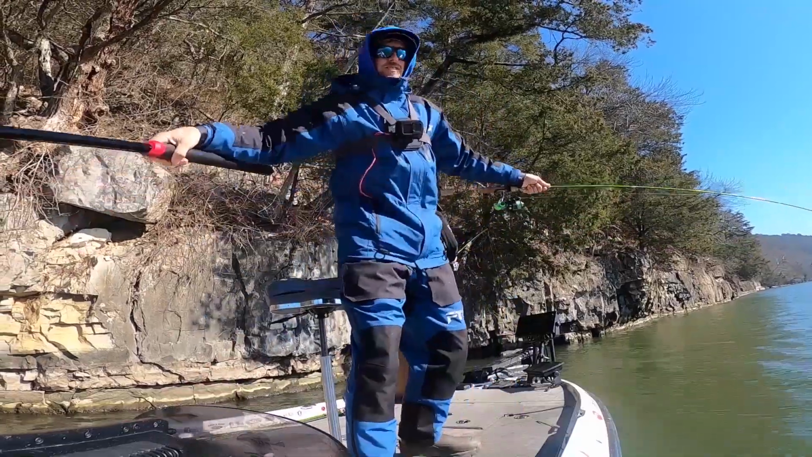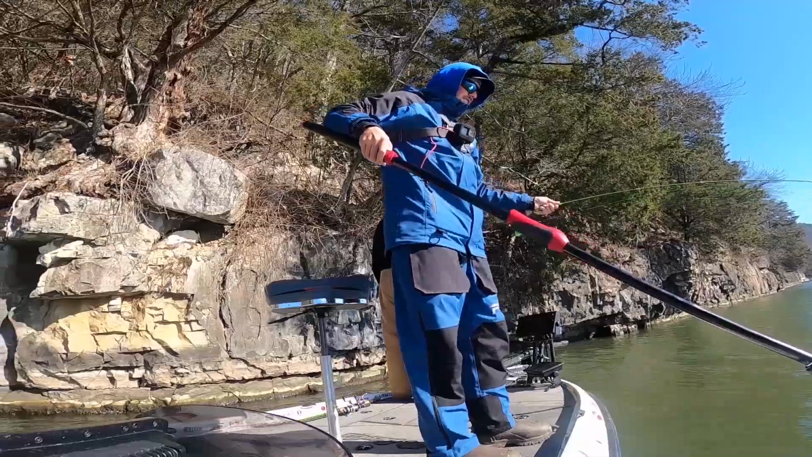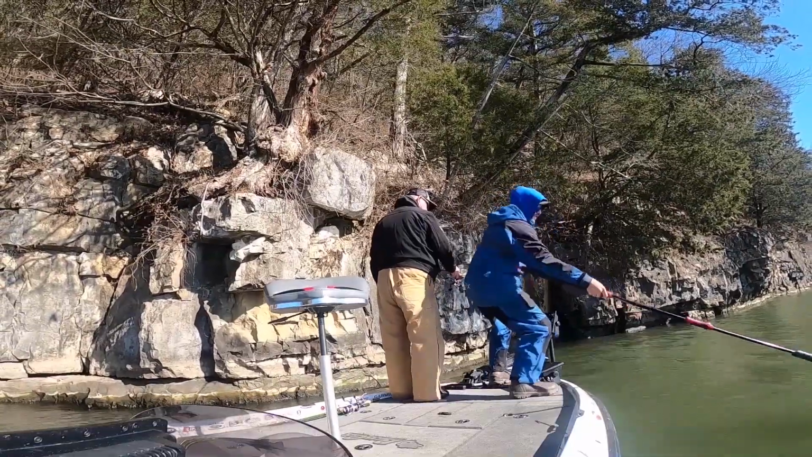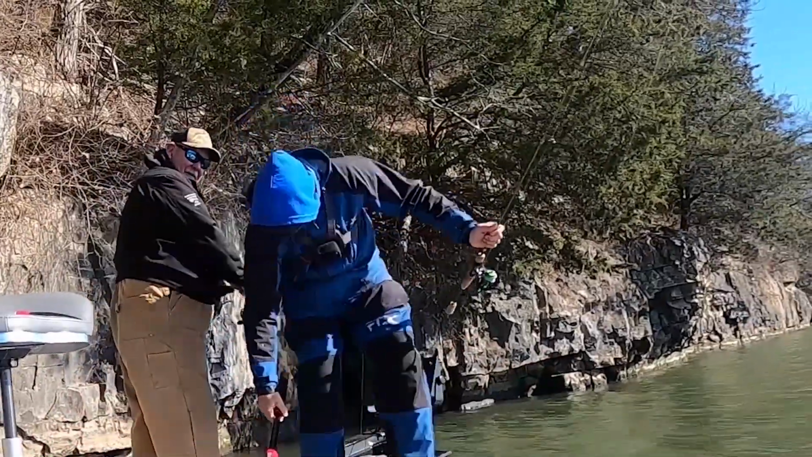Tiny, tiny twitches. That's a big one. Wow, that's a monster. I haven't even seen him yet. A monster though. This might be the biggest one of the day. Oh my goodness. Wow. Larry, that might be a 16-incher.